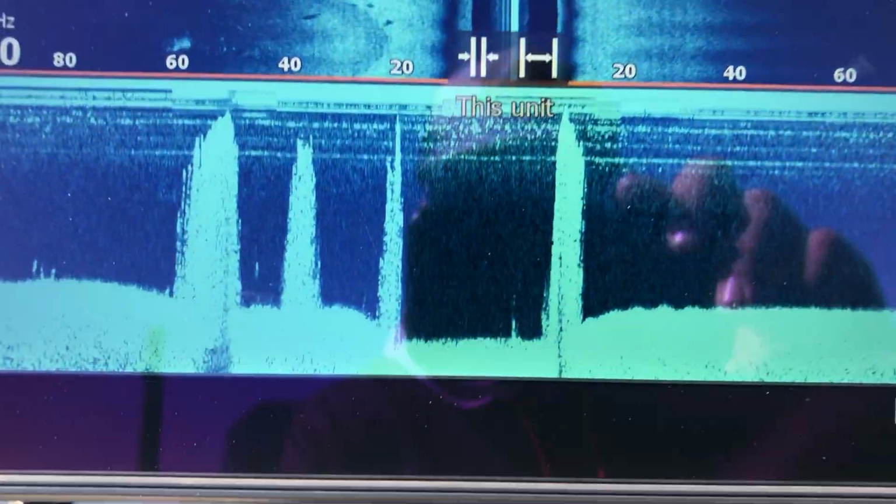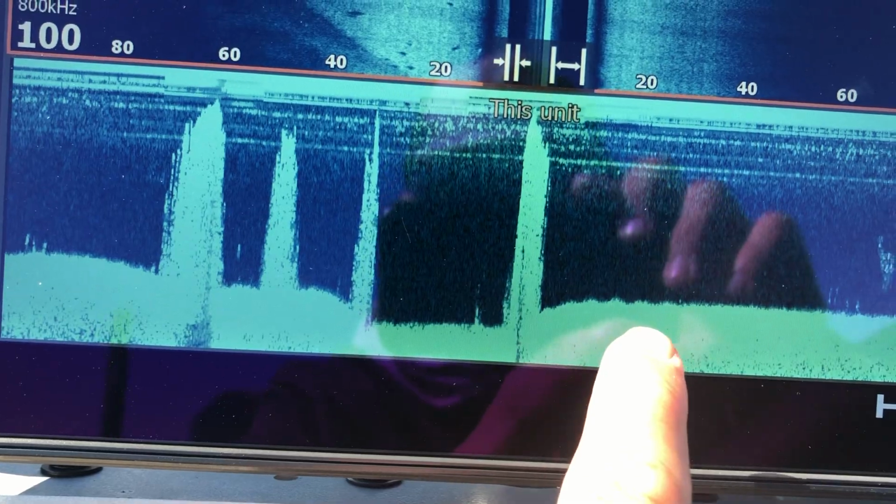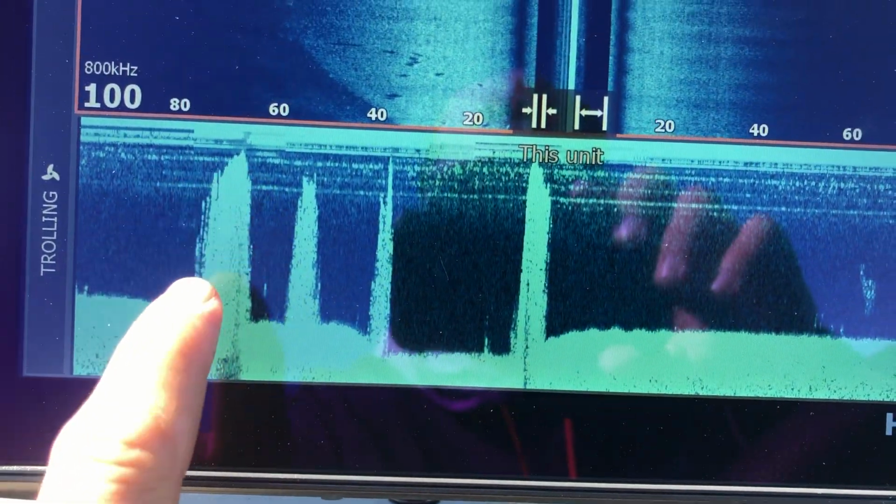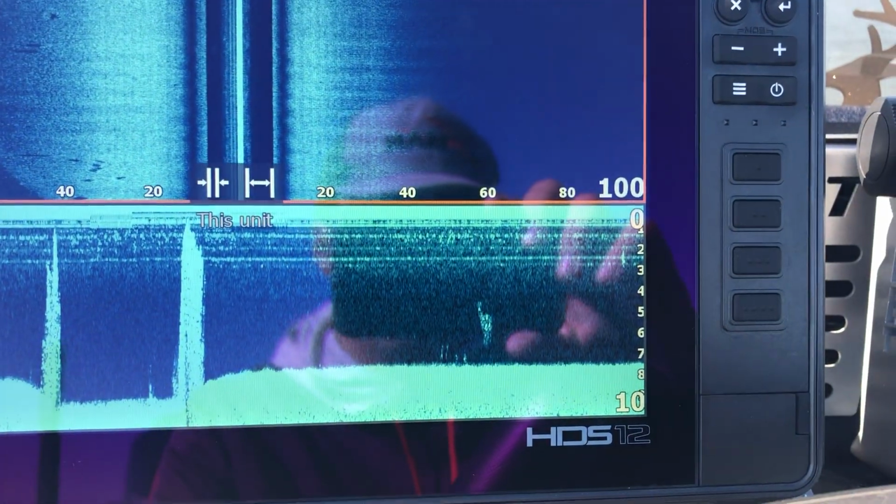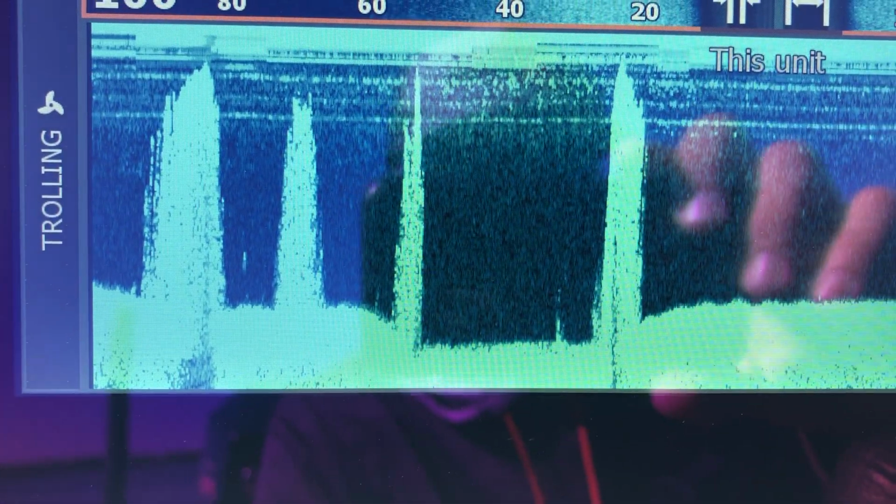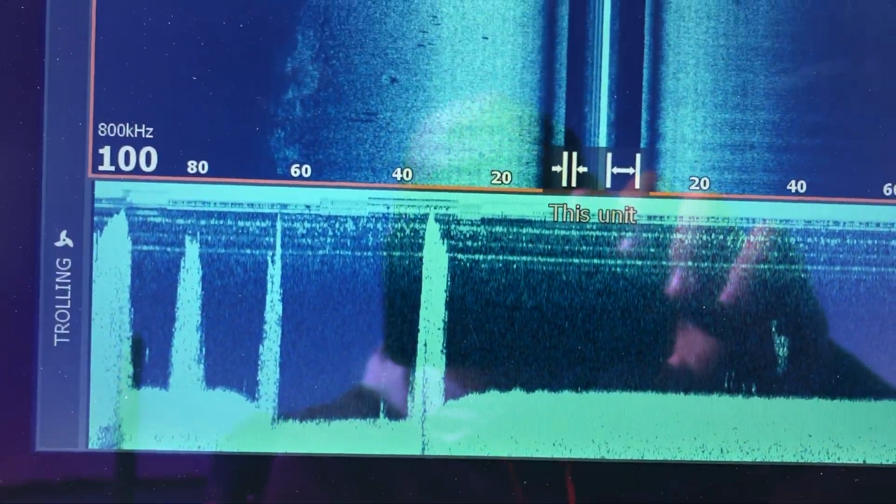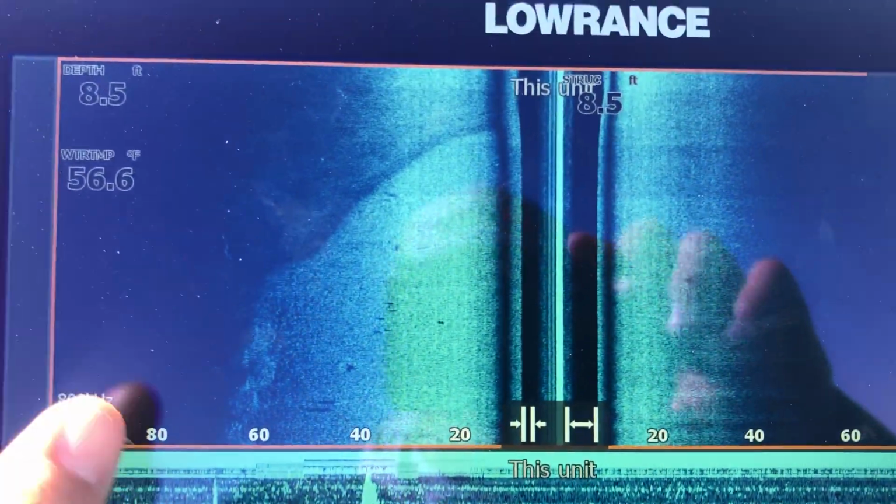All right, let's take a look. So right there, when you see that, that's hydrilla. You can see there's the bottom, and then those hard, tall pieces there. We're in, what are we in, 7 foot of water or so, and that's the hydrilla. That's big, bright. The other stuff you'll see is shorter, and that'll be eelgrass, and I'll show you some of that as we go along.